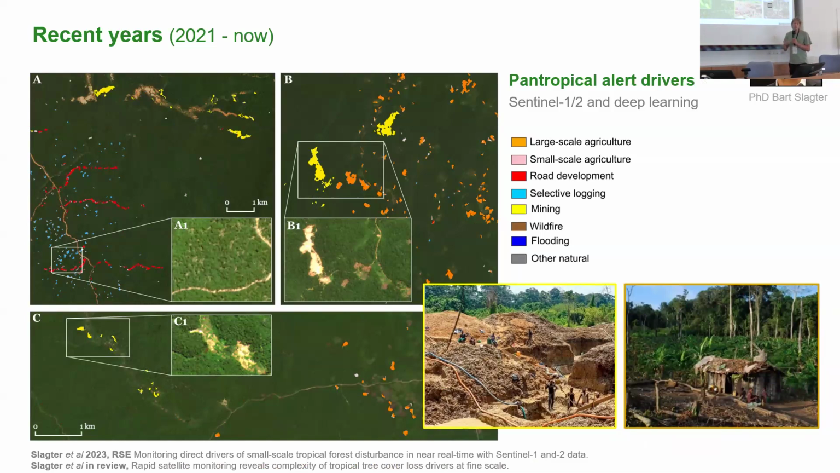This is work in review now, so we hope to soon release a data set that, at least on a monthly level, provides the direct driver of loss in addition to the timing. And here are some early examples where we clearly see smallholder agriculture next to mining, for example.